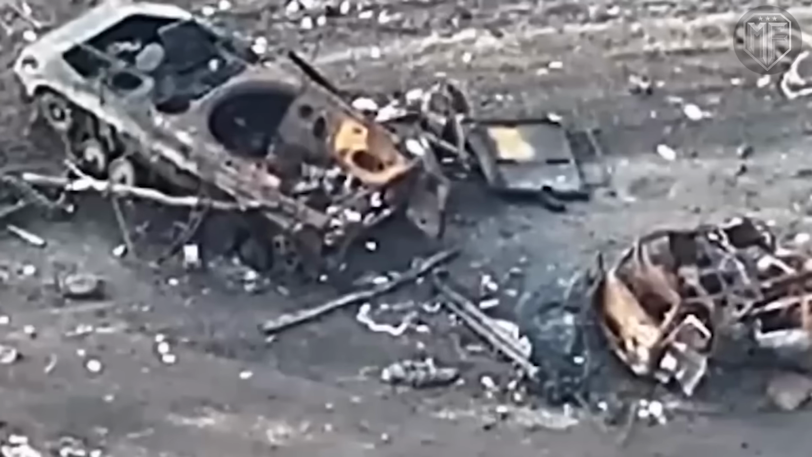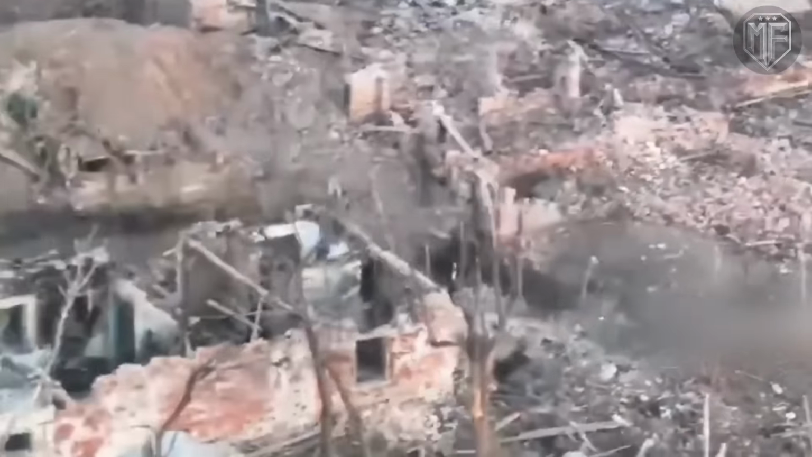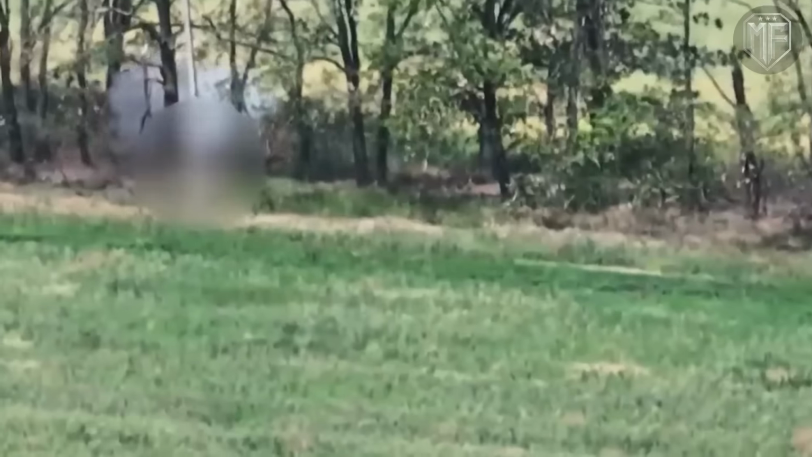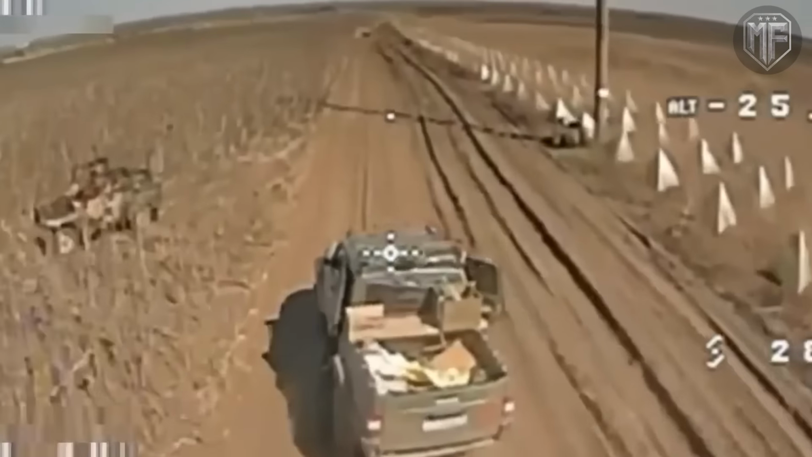Simple actions such as dragging a casualty to cover or shifting position along a ditch can create new movement patterns that attract fresh engagement. The engagement then shifts from offensive intent to basic survival, and the original objective fades behind the need to reduce further losses. This pattern has appeared repeatedly in night clashes around Lyman, and it reflects structural conditions rather than isolated mistakes.